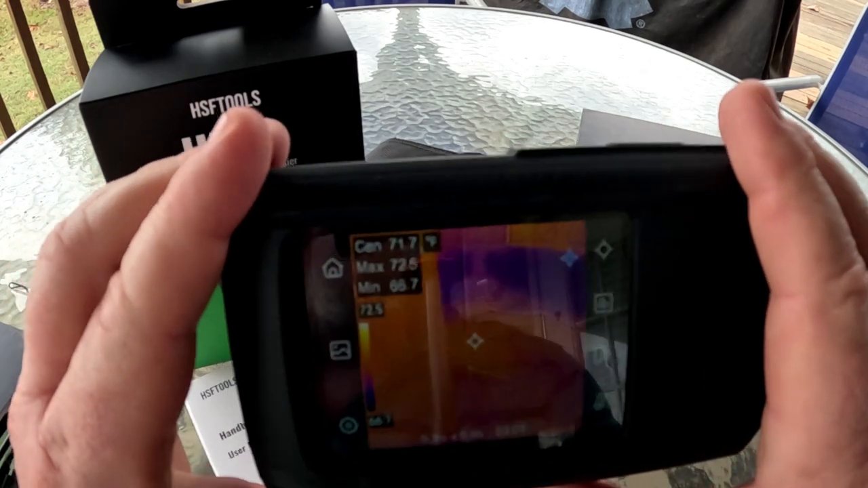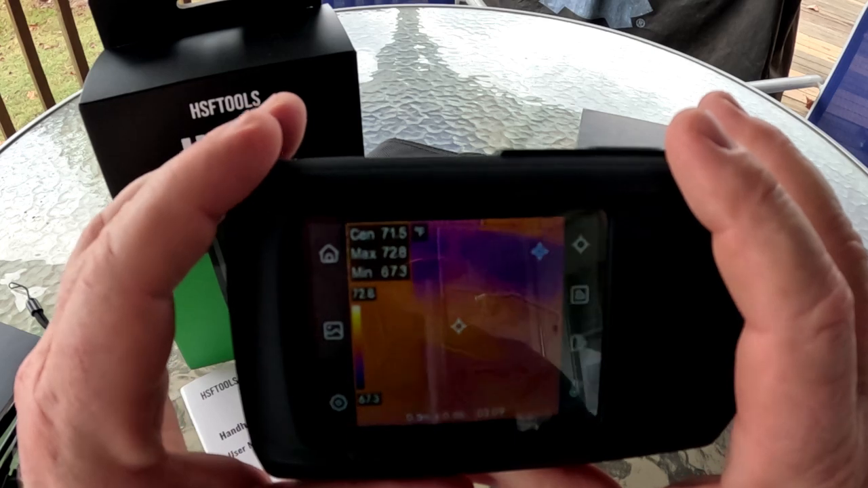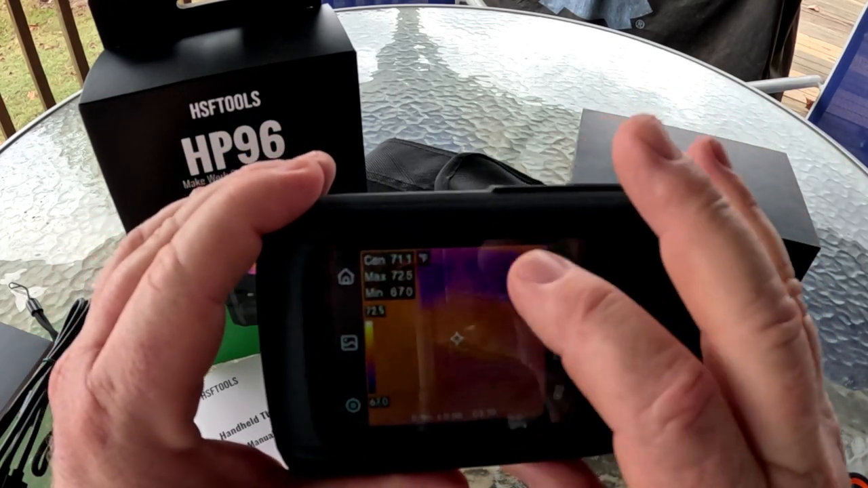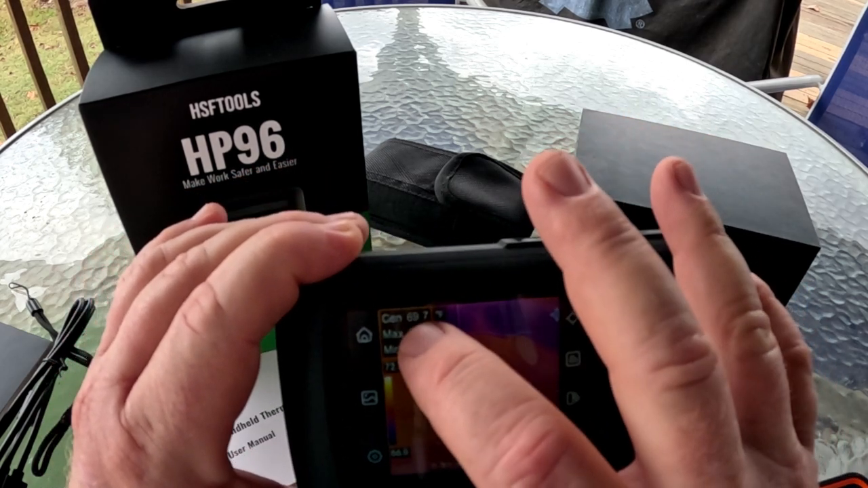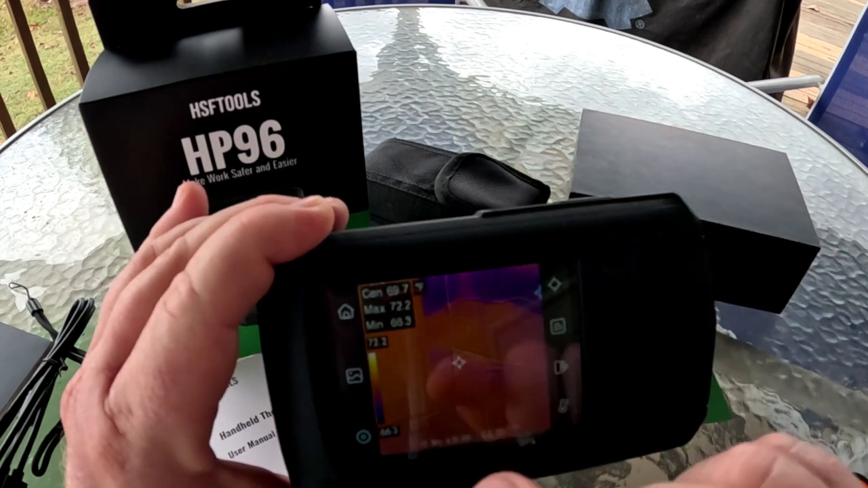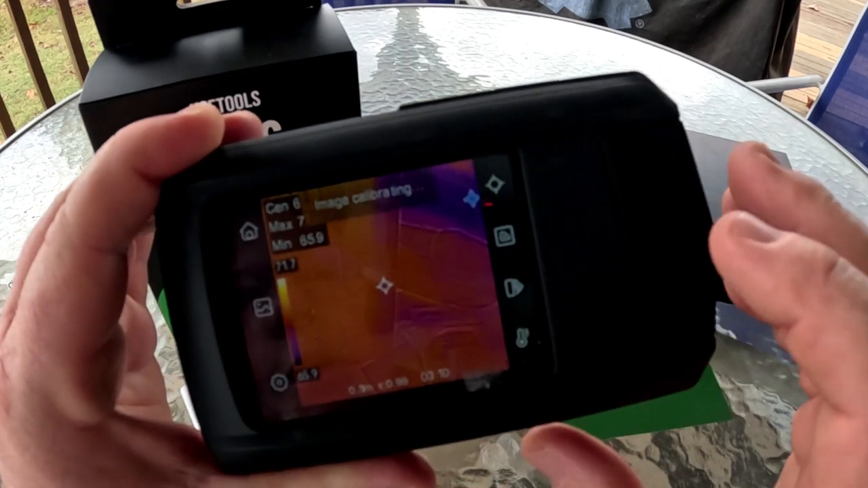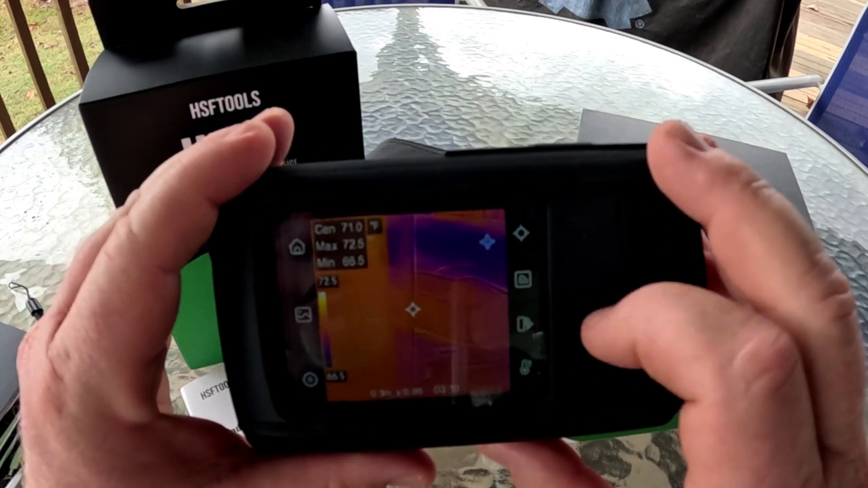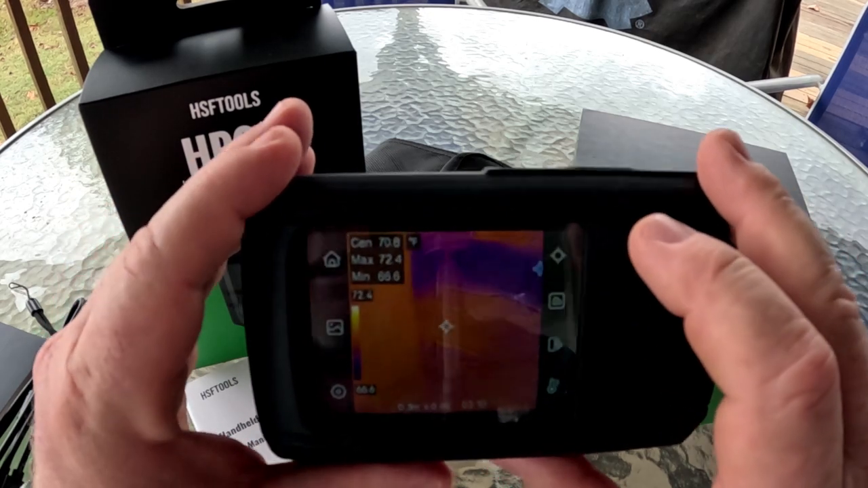So what we have on the screen, on your typical display as it appears on this, you're going to have your center point, and you're going to have your high and low temperature points fluttering around depending on where the temperature changes are at. And you've got your center temperature, your maximum temperature, and your minimum temperature. You're going to have your temperature scale over here on the left. Then this is touch screen. So there's no buttons or arrows or anything like that that you have to push and go up and down, which I kind of like.